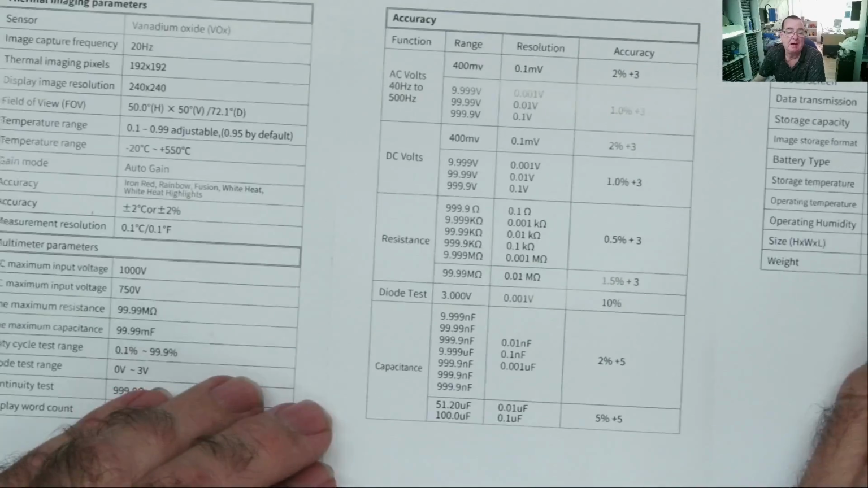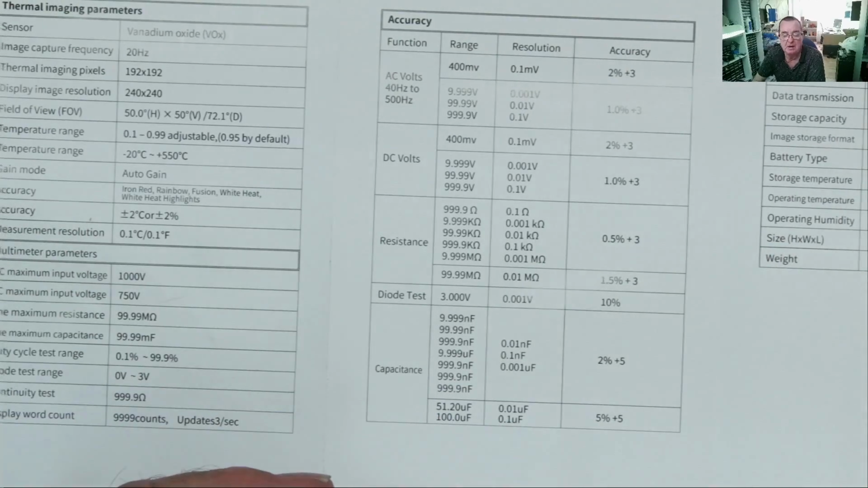So we can just have a play around with a few resistors, diodes, continuity. We'll see how it blips and when it blips. And then I think we can just try the thermal camera. I'm fairly confident the voltage range will read voltage. We can check something coming out of my power supply. So let's just have a few tests with this and see what we think.